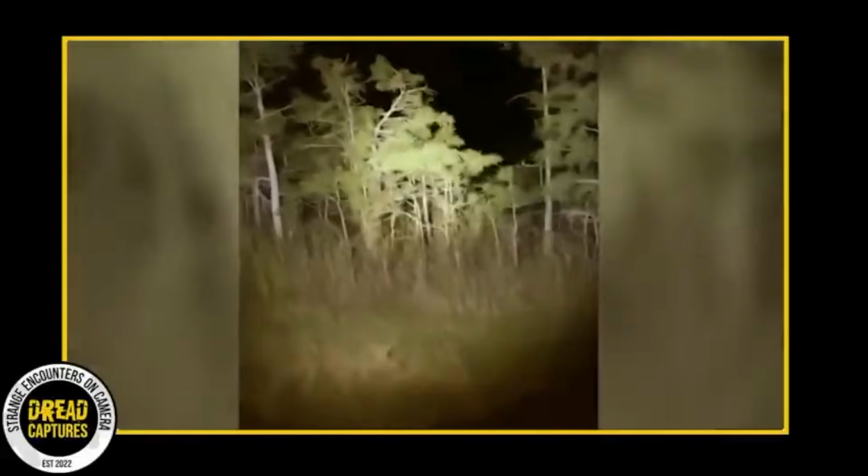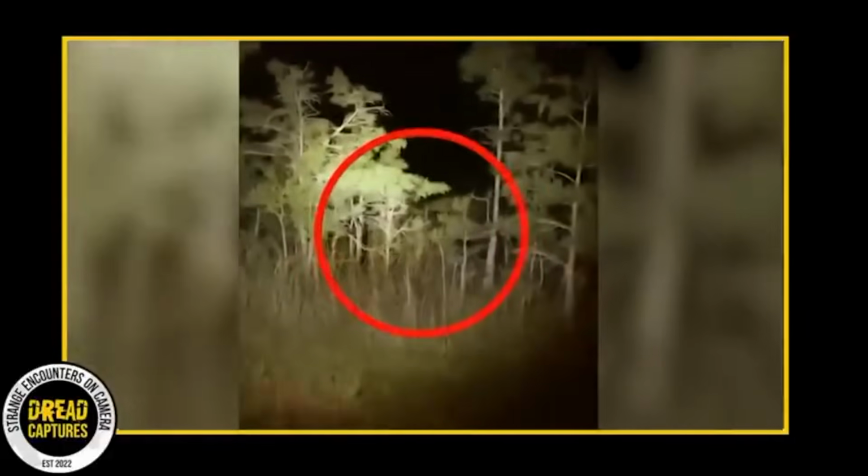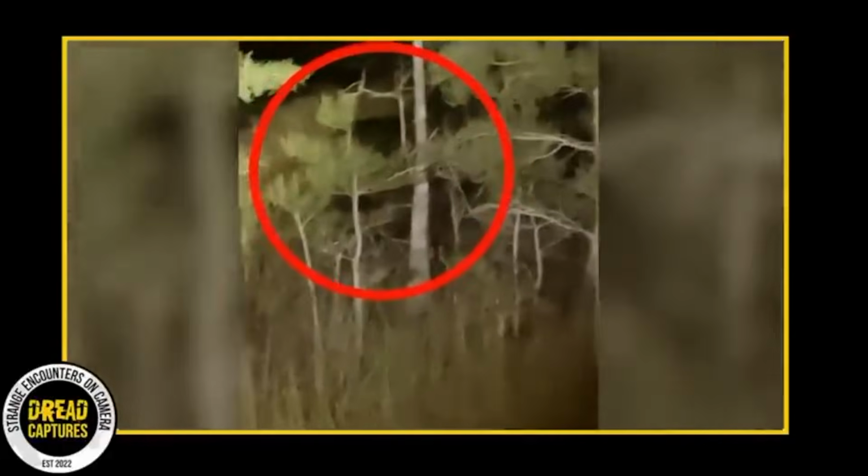Okay, so check this video out. A park ranger captured something pretty crazy on his phone. In a state park down in Florida, a ranger was driving one of the Jeeps on his way to investigate a disturbance on the other side of the park.